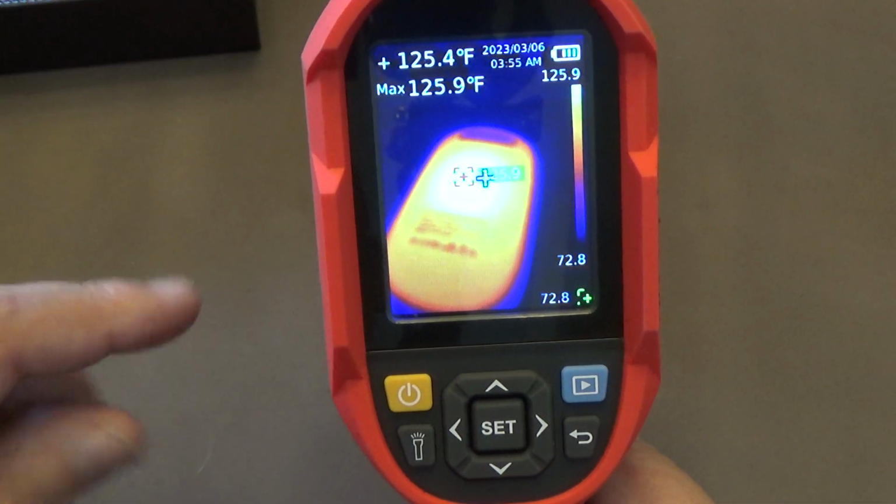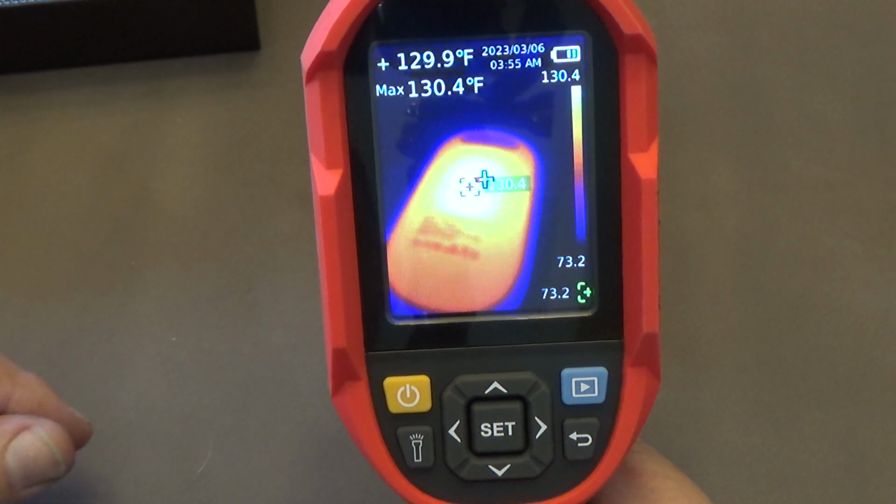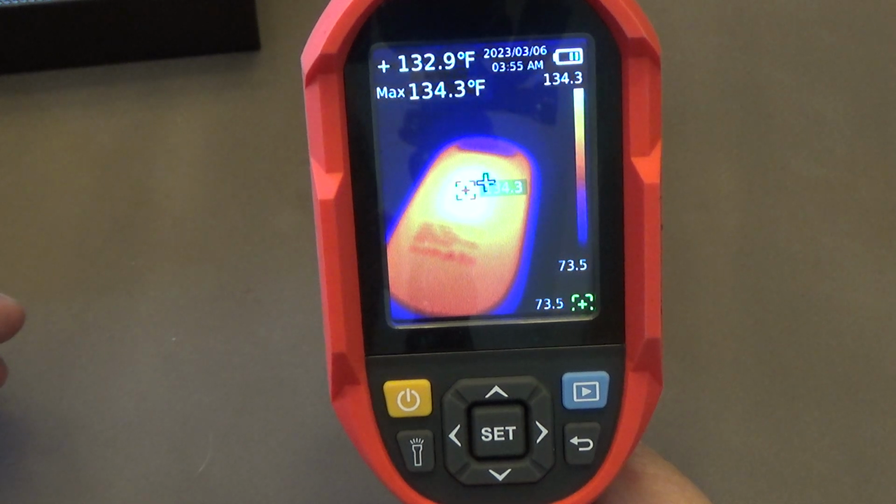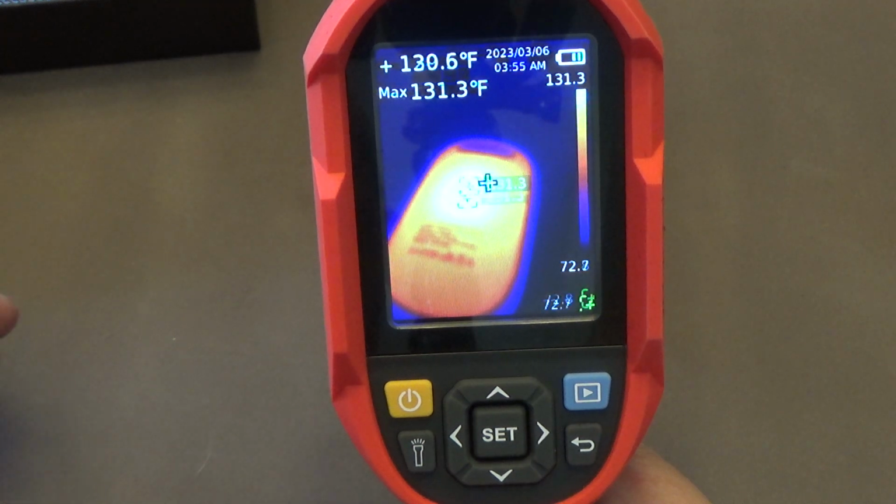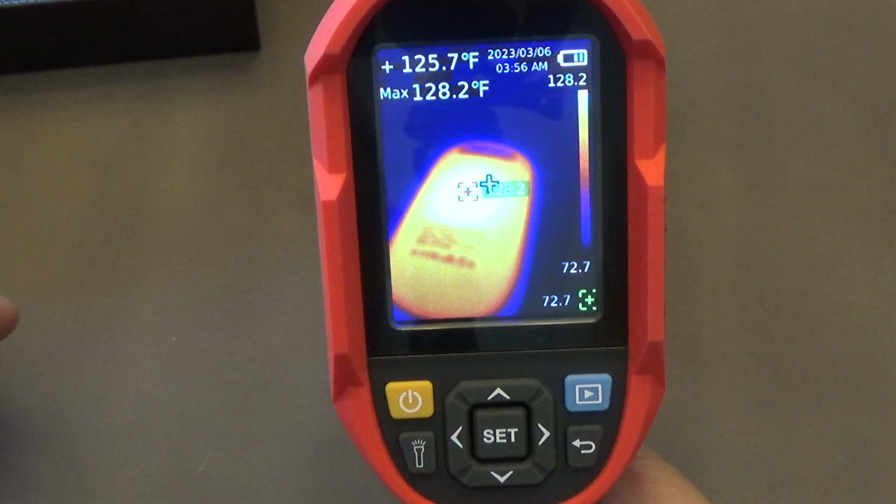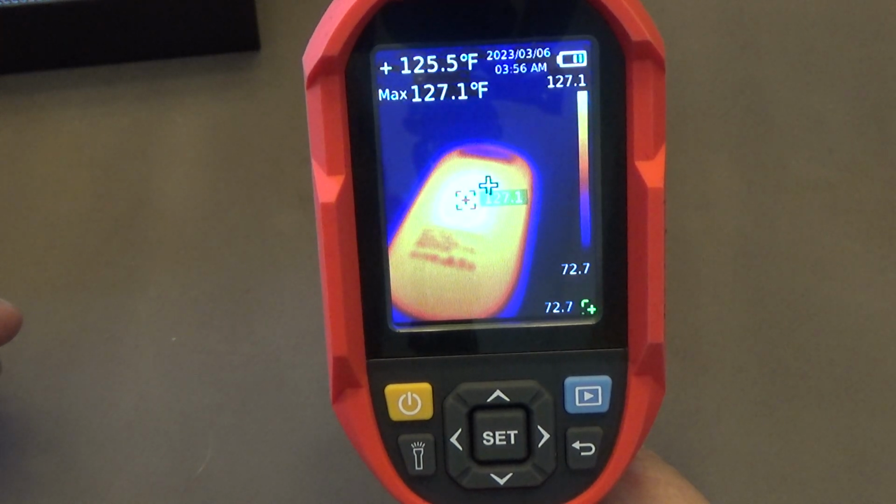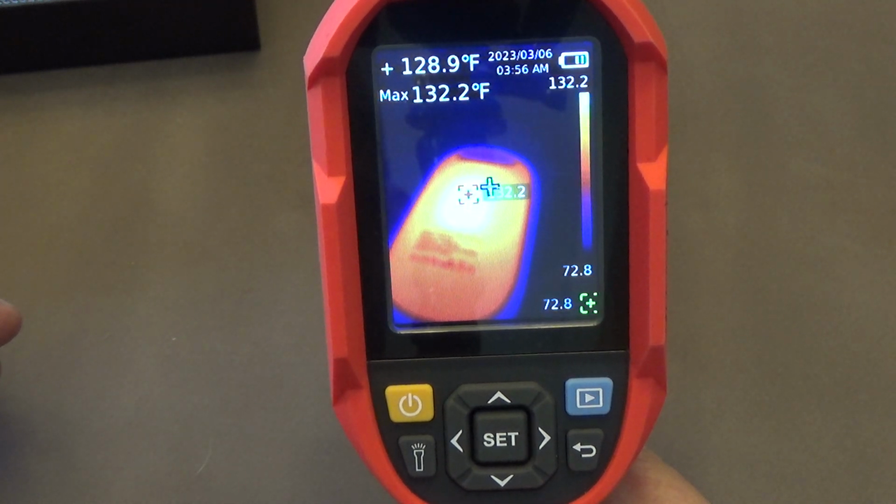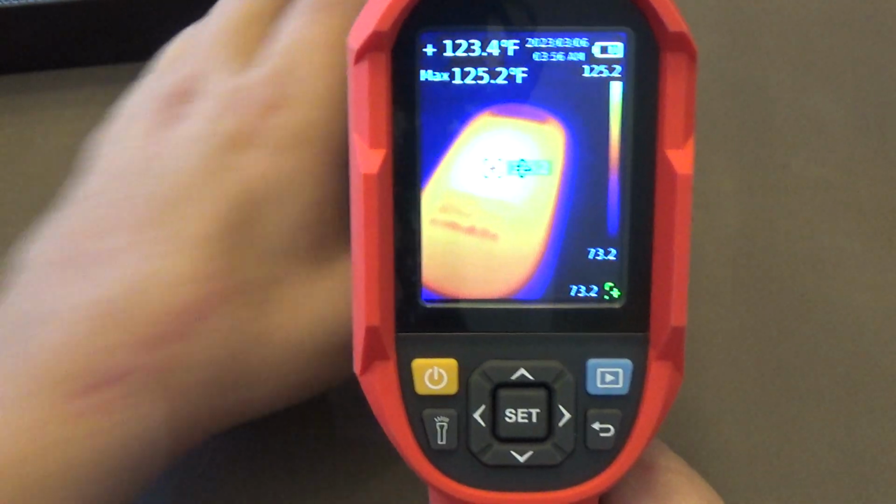So it got up to about 132 degrees, and now you can see it's kind of coming down, 127, 128. So now you can see that it's actually regulating. It'll go up to about 132, 133. There we hit 134, and now it's coming back down. 130, 128, 127. Coming back up. And I mean, that's almost to the point you don't want to keep your hand on it.